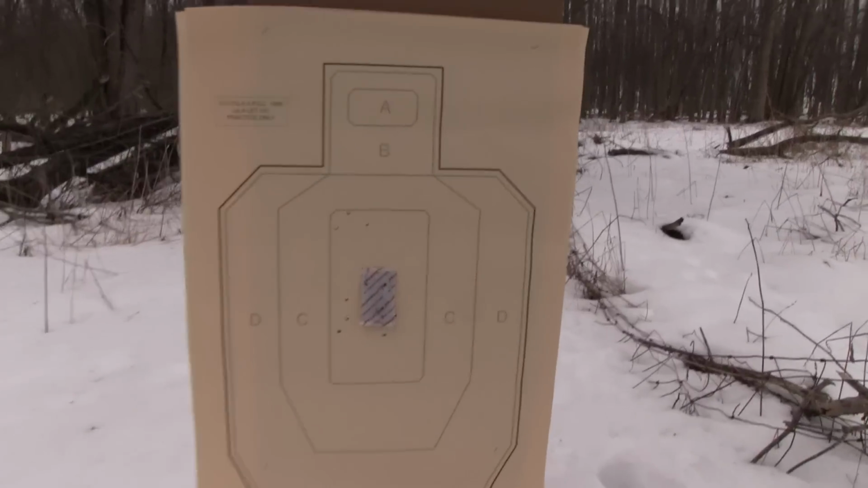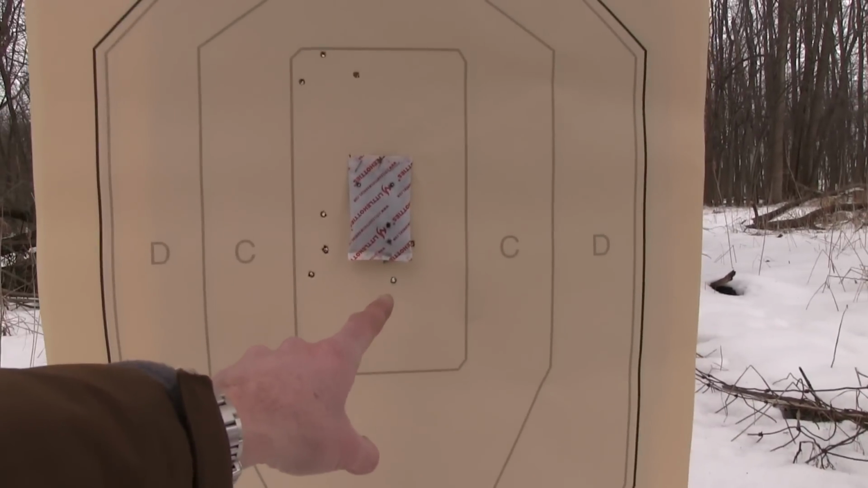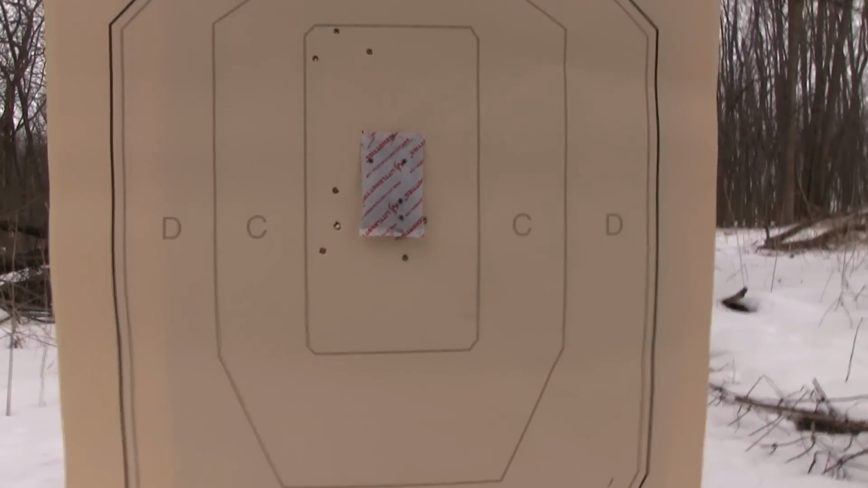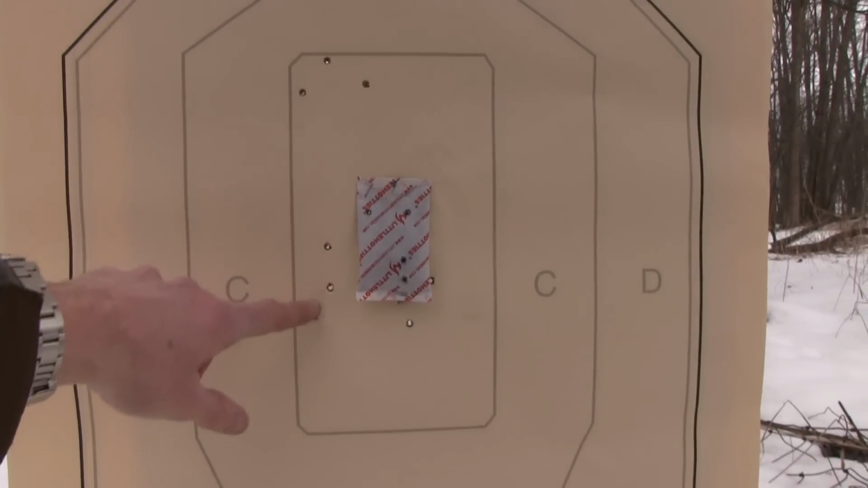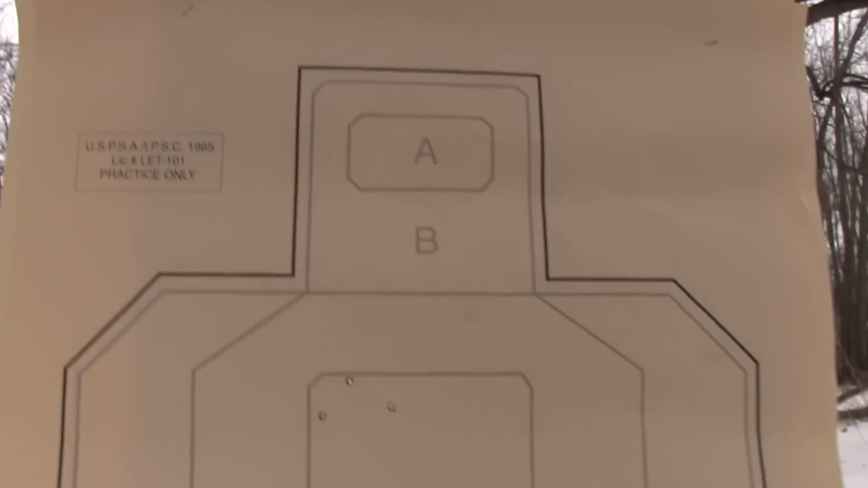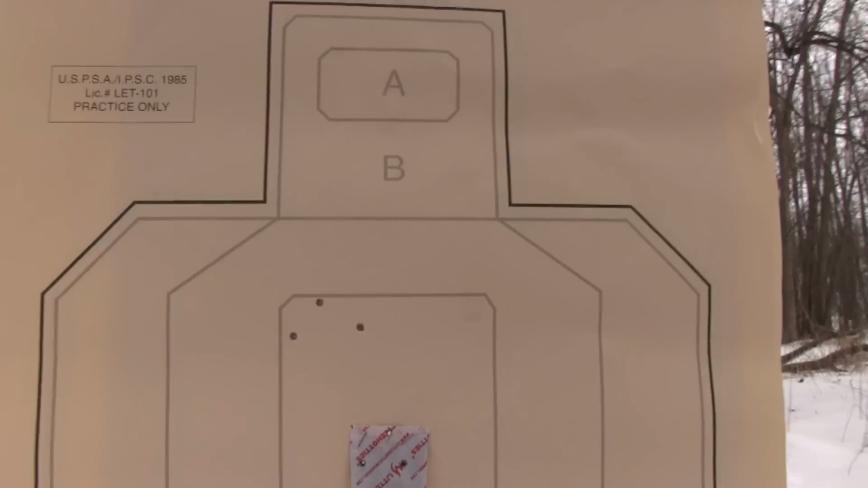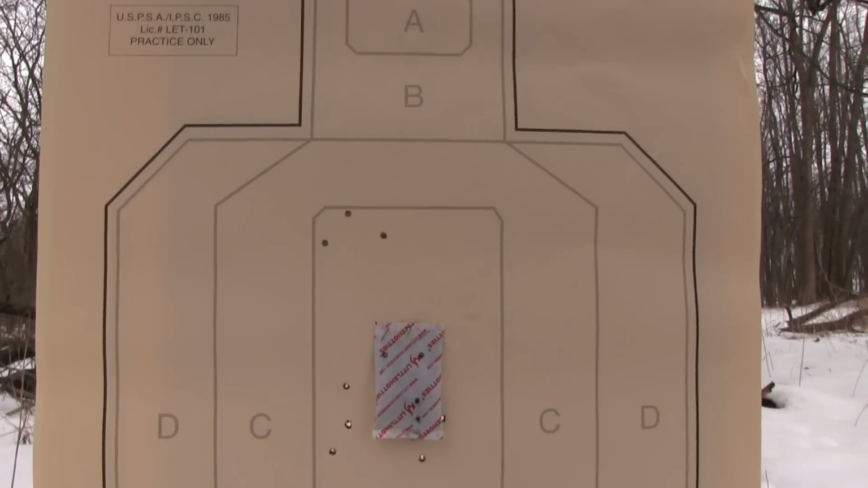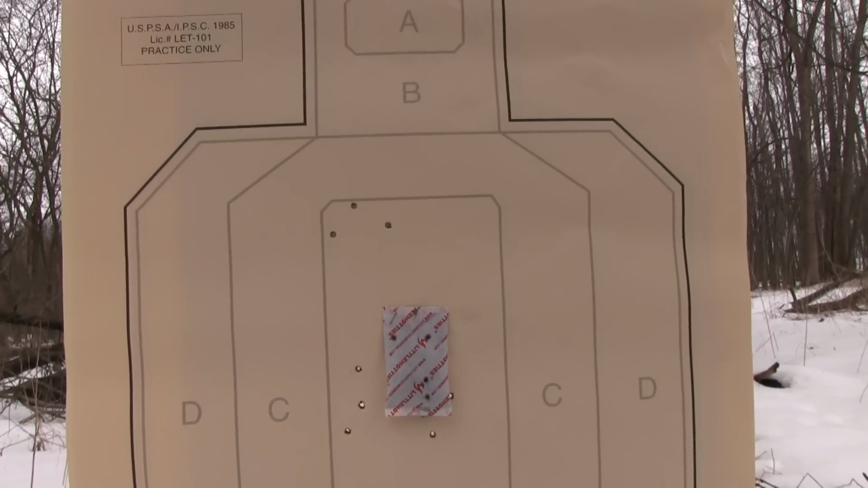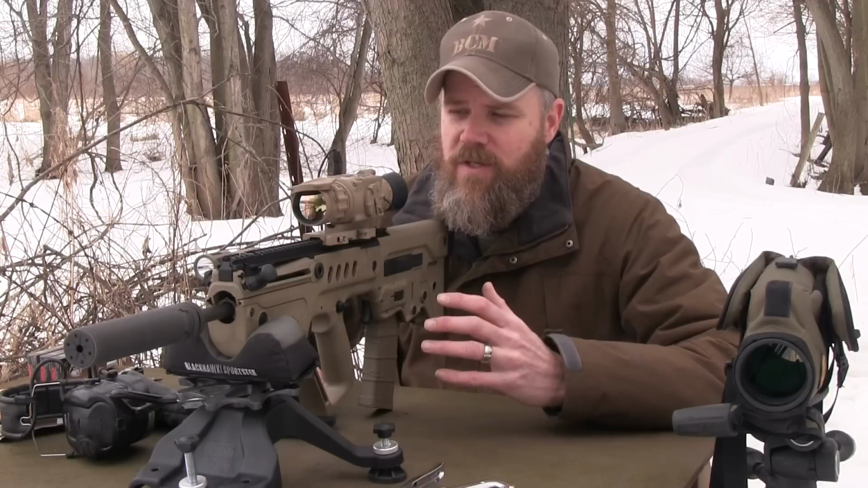All right, guys, there we are. You can see the final group right there. Not too bad. You can see when I was just a little bit left and moved it over and hit right here, those 3 shots, that's where I was hitting before. Right here, brought it down. Yeah, that thing's really easy to get sighted in. I thought it'd be a little bit more complicated. Really, really simple.